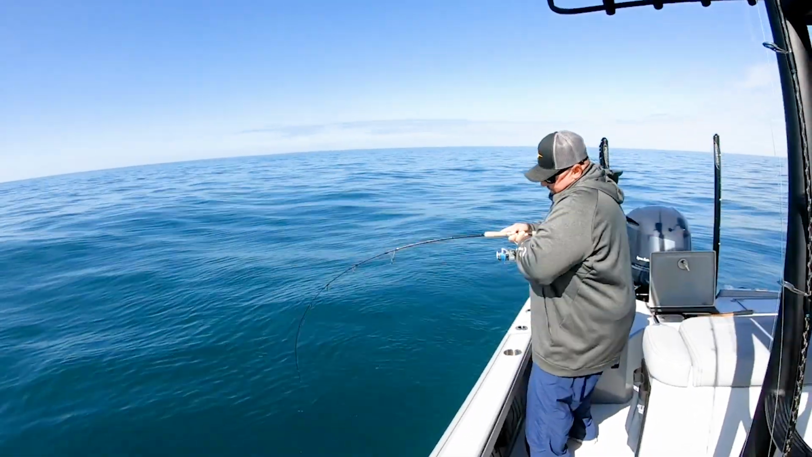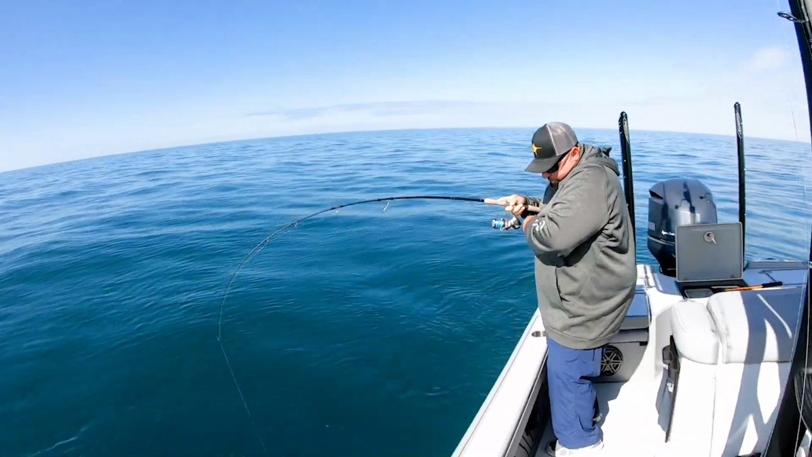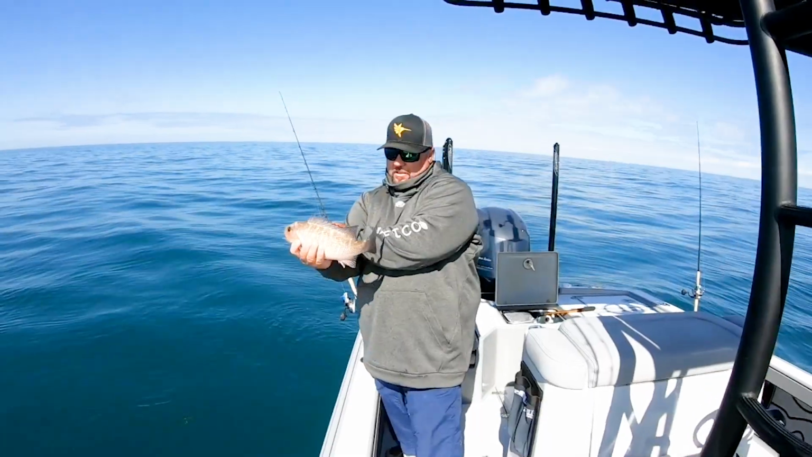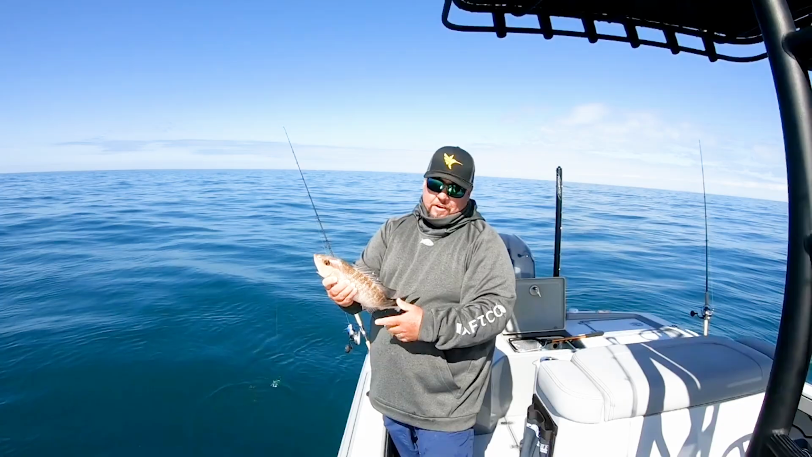Like that. Feels a little like a snapper. Yes, sir. Mangrove snapper. Not a giant, but you can see kind of what happens. You get it on the right mark, you're gonna catch some fish.